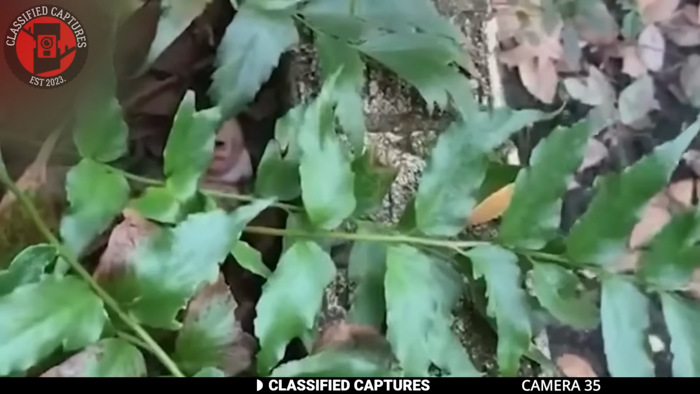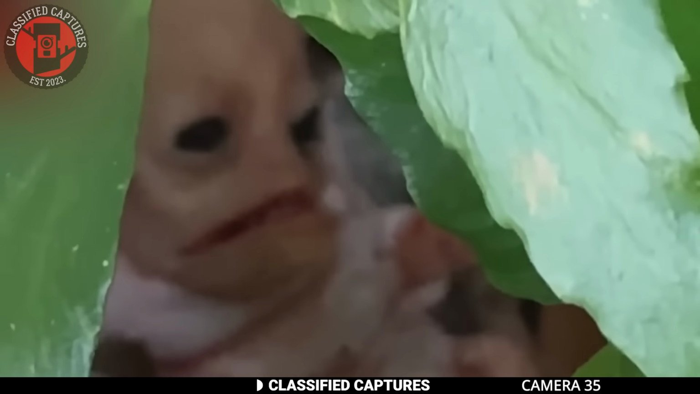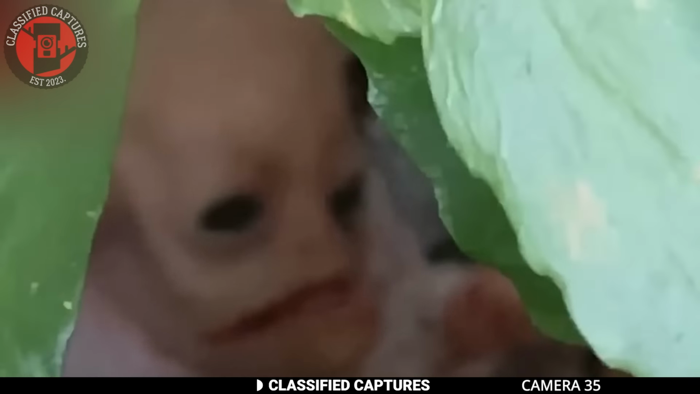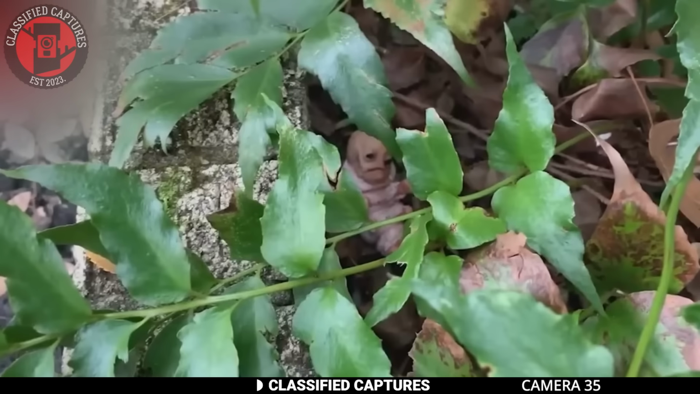Most internet users speculated wildly, with many saying it was probably an alien baby. Some commenters suggested it might be a rare, undiscovered species, while others thought it could be a caterpillar mutated by environmental factors. What are your thoughts on this?